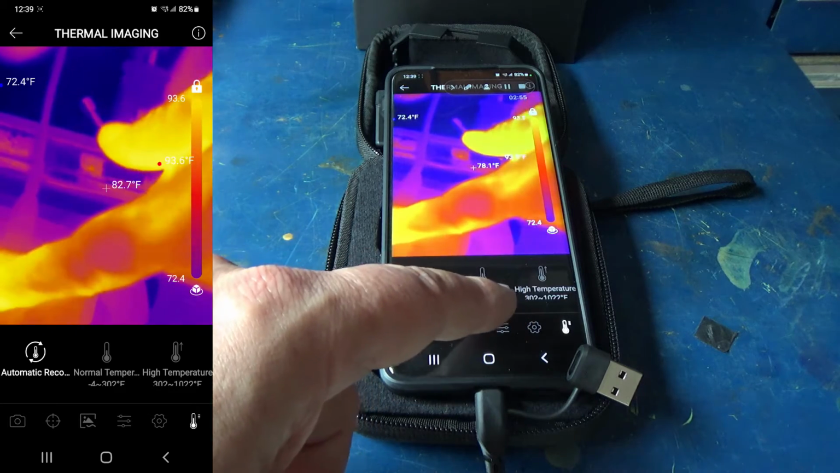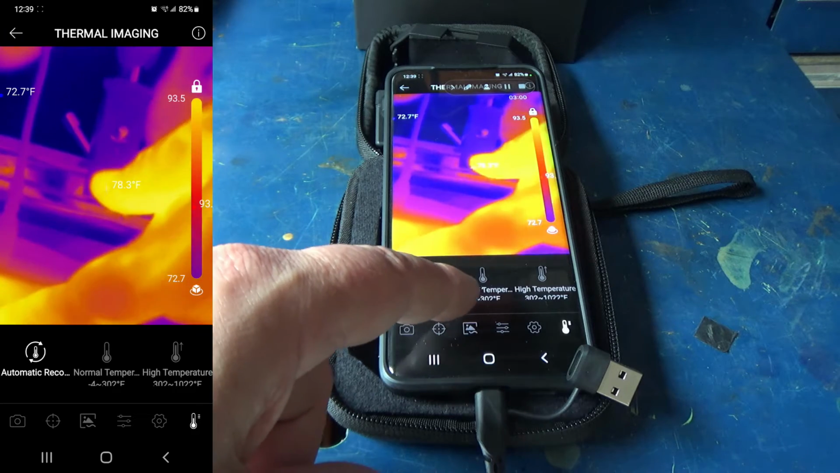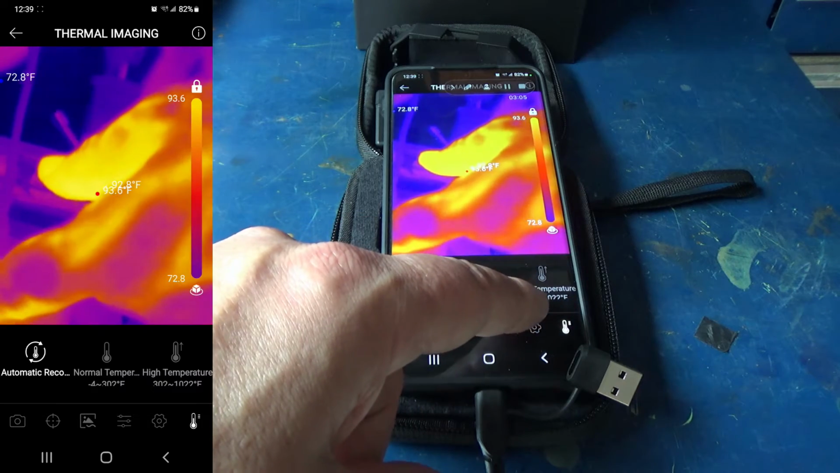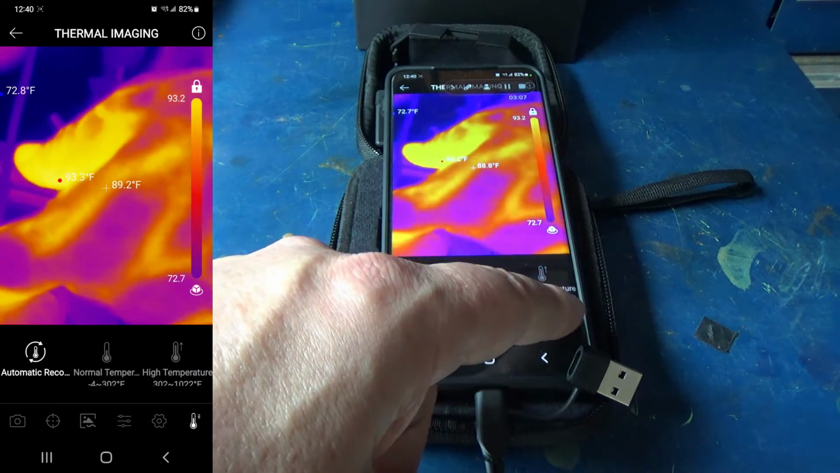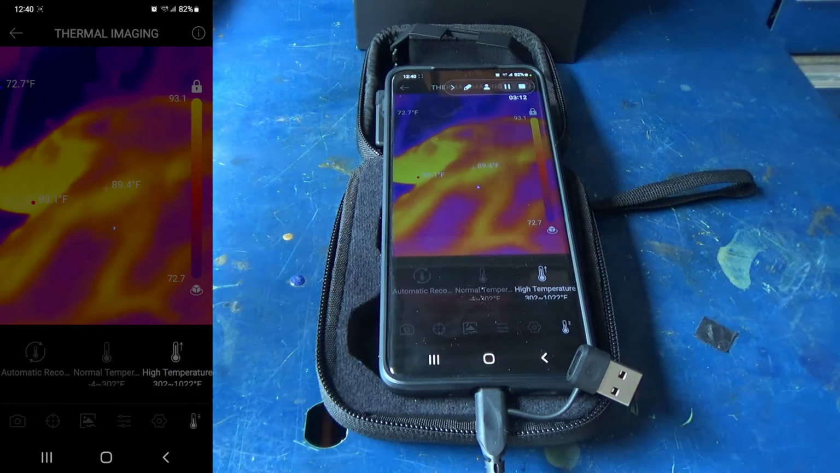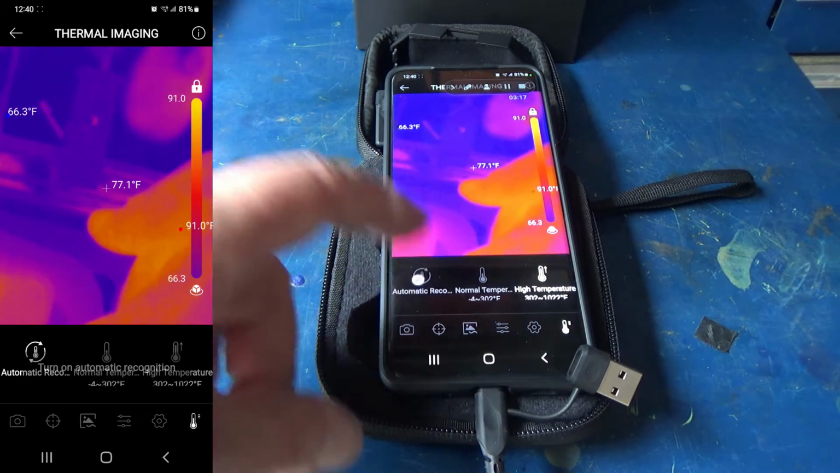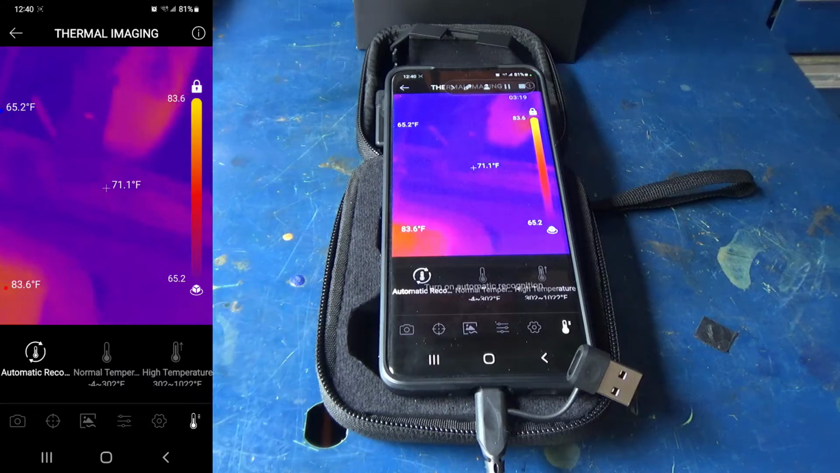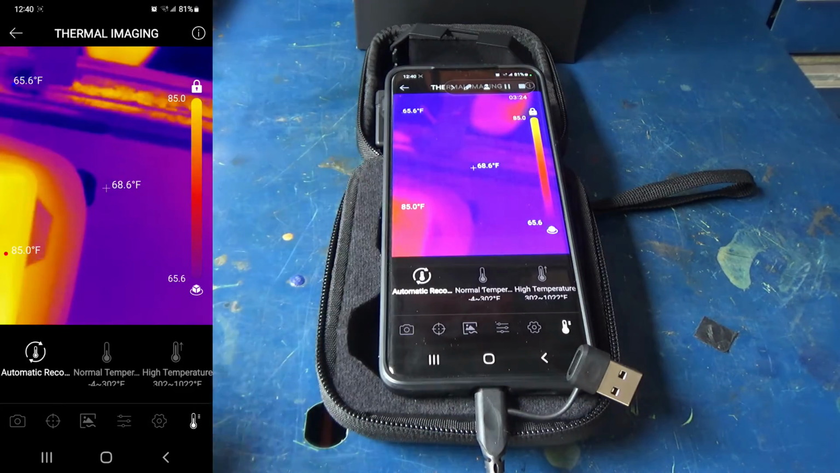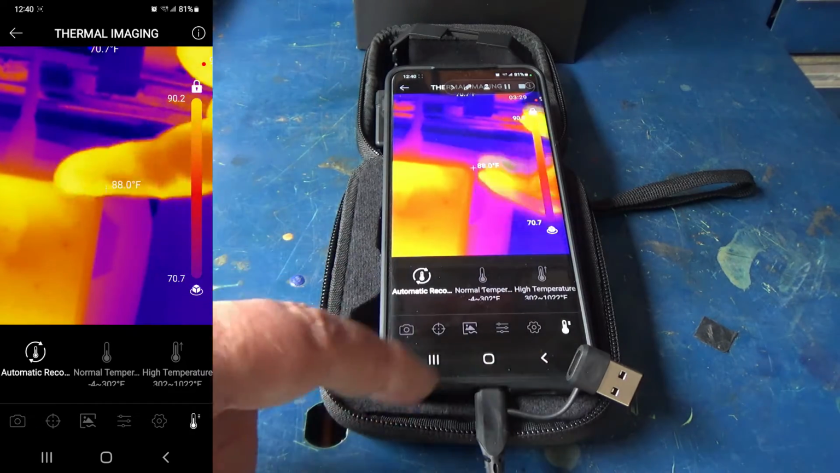One thing you might want to know is now it's set up to automatic recognition right here. But if you want to manually go over to, say, a higher temperature, anything from 302 to 1022, then you can select this button right here, and then it calibrates the app for higher temperatures. I just typically keep it on automatic. It seems to do fine. It'll automatically see what the temperature is and automatically set it to where it needs to be. I think that was it for that.